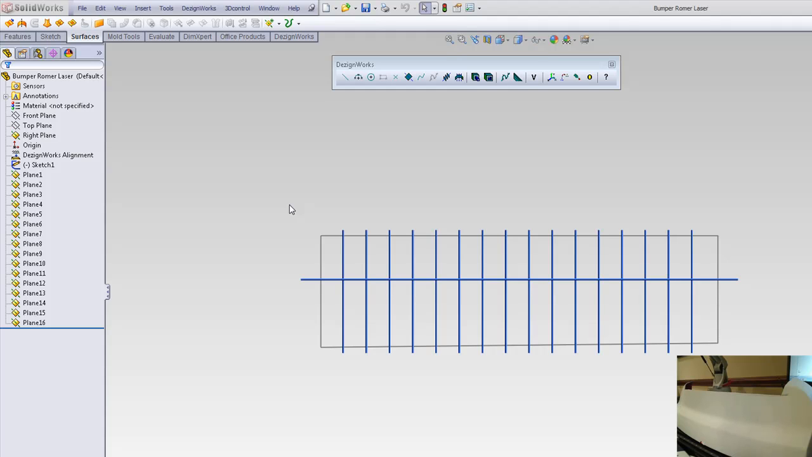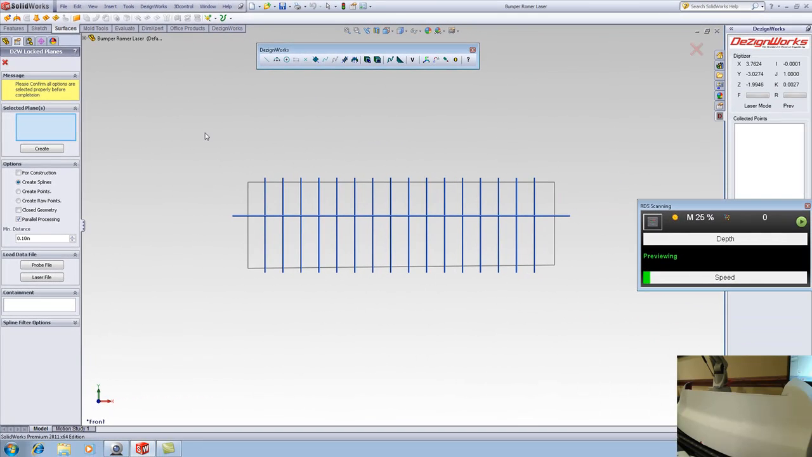The key to this product is, number one, ease of use, no messy cleanup because you're not creating point cloud data, and all native SOLIDWORKS features. So if you're already a user of Dezignworks, you're going to be using one of the same commands. In this case, it's called the Lock Plane tool. You simply select the planes you want to scan through.